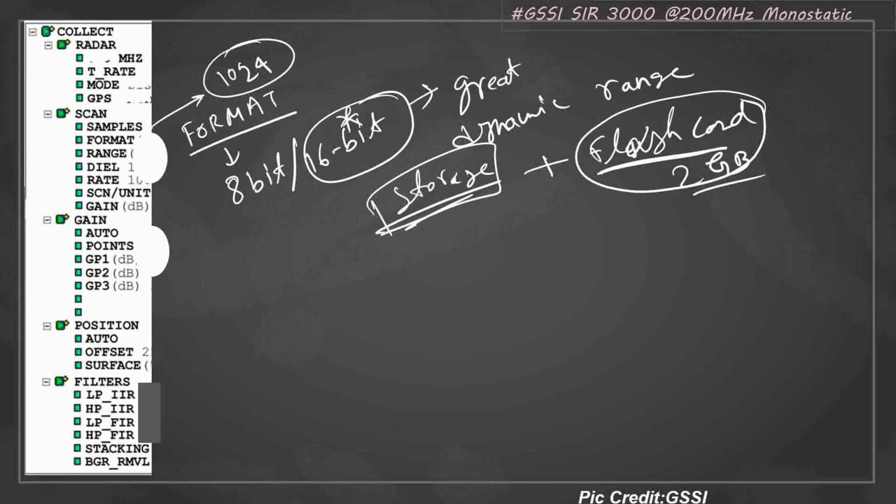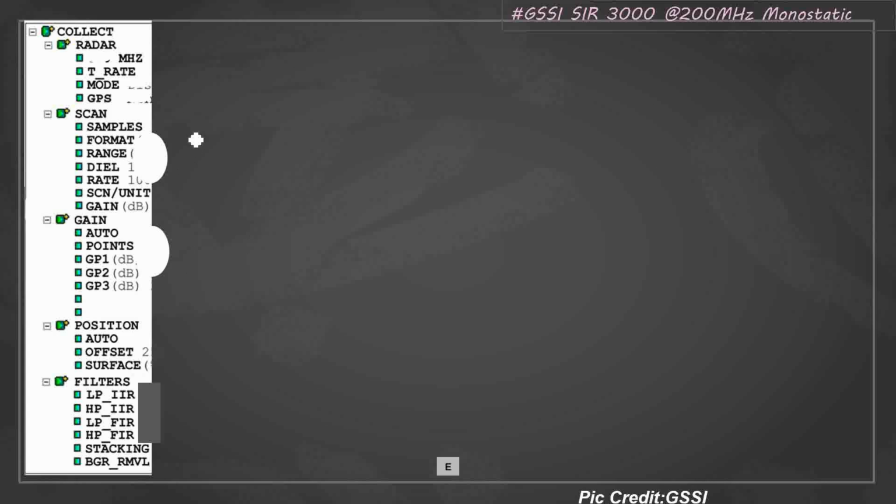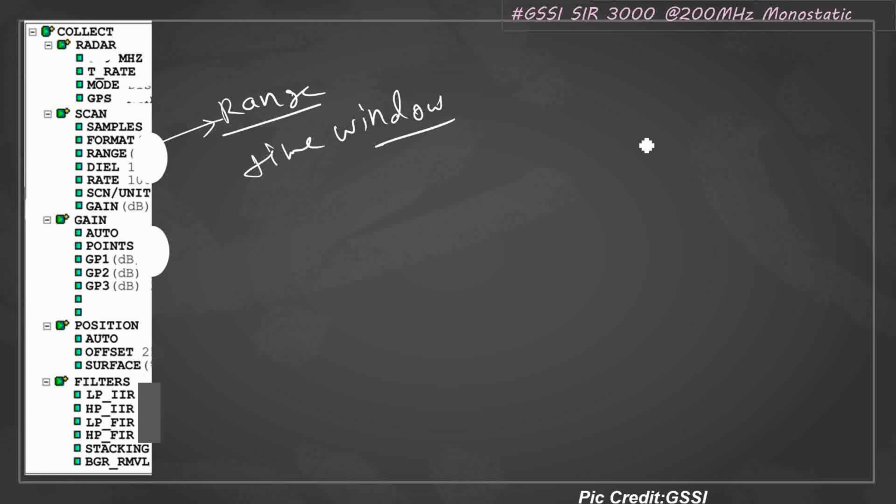Now you have to select the range. What is range? Range means the time window you will be selecting to record the data. In the field, I take a larger time window so that I can see the maximum depth of signal penetration. There will be a high amplitude straight line, kind of like white noise, and below that you will be seeing the white noise.